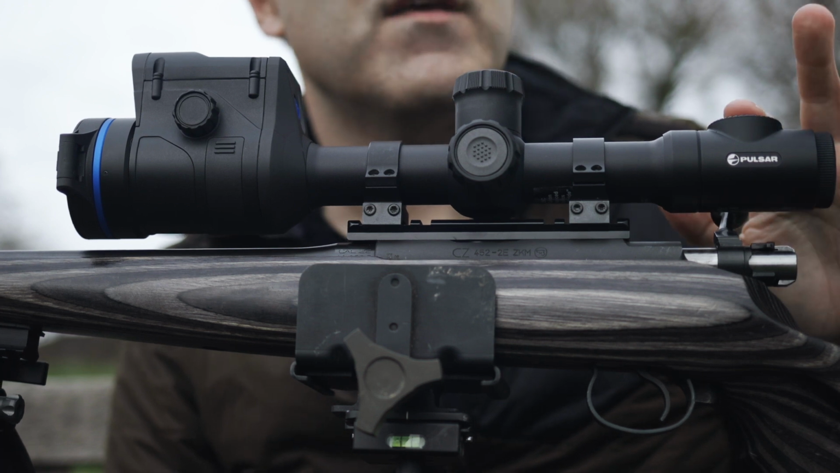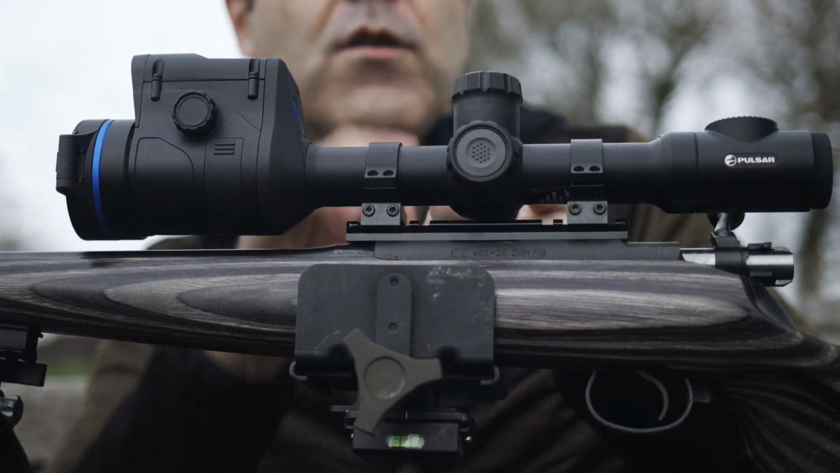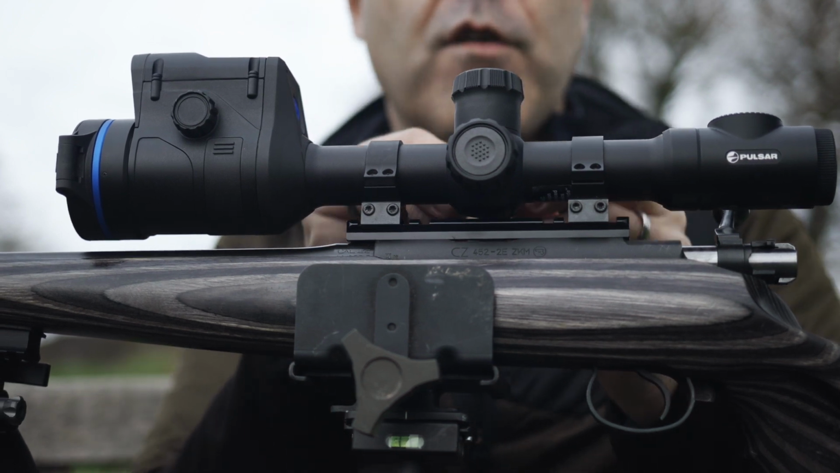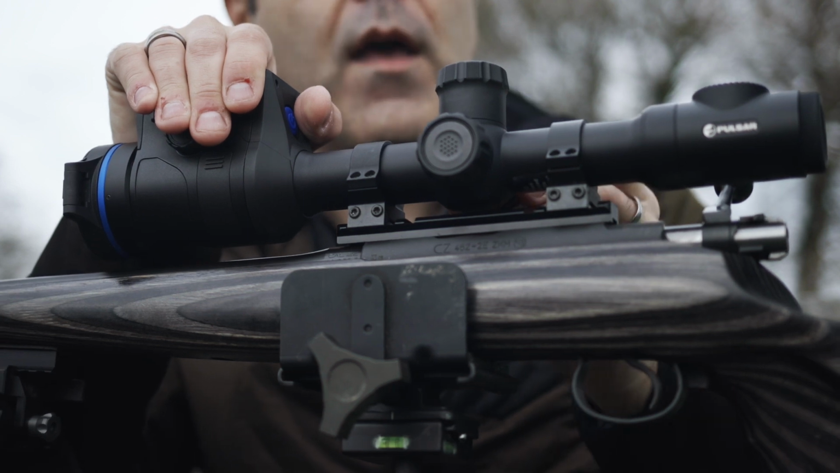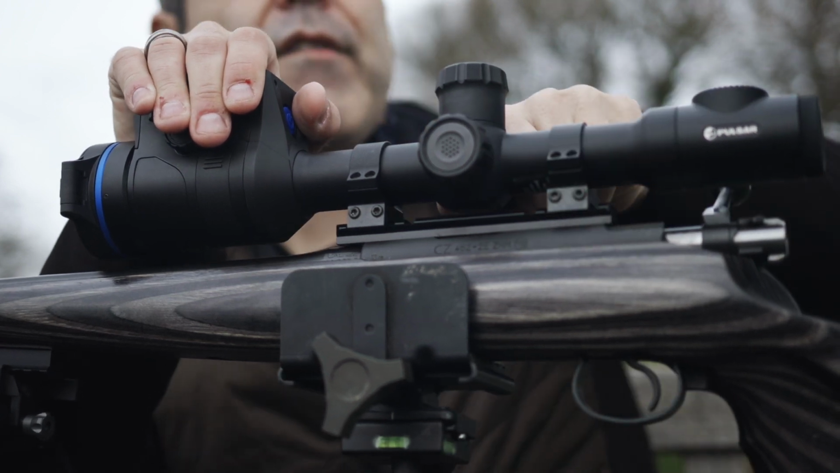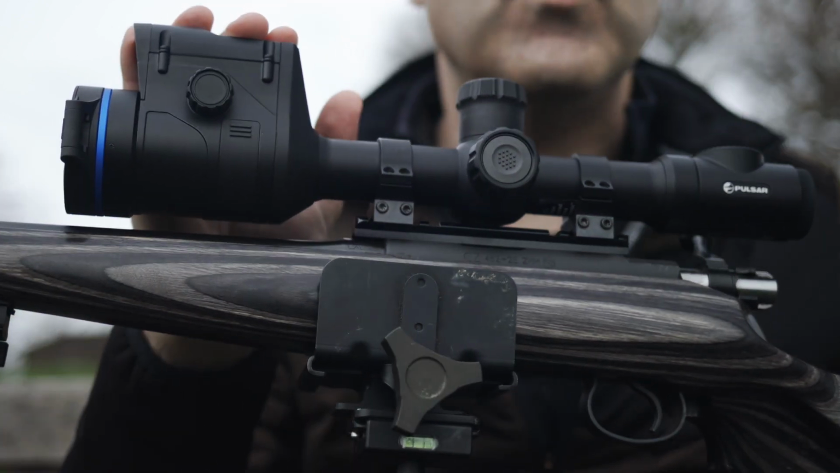But also through the buttons on the back there as well. So as I say, it's not a great departure from any other previous Thermions. It works exactly the same, but with the addition of having an LRF on the end here too.